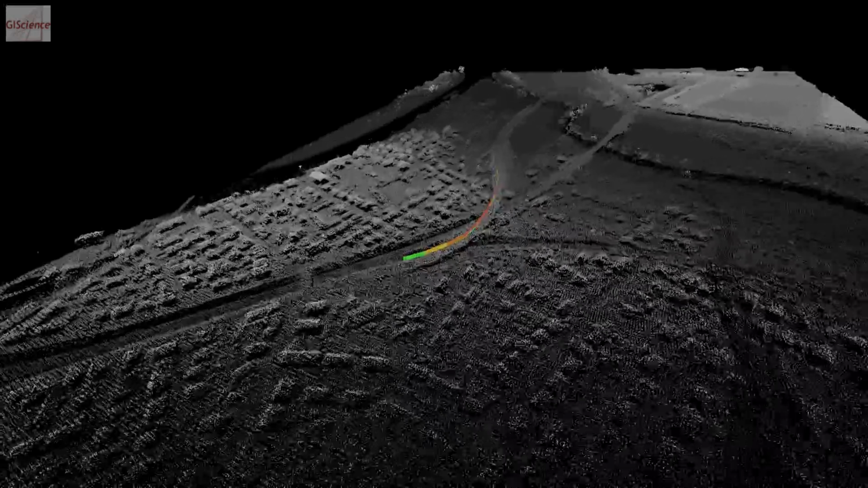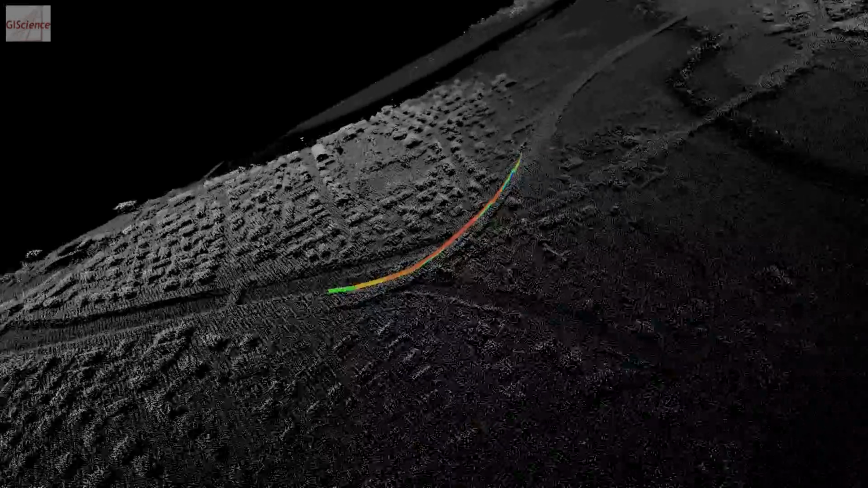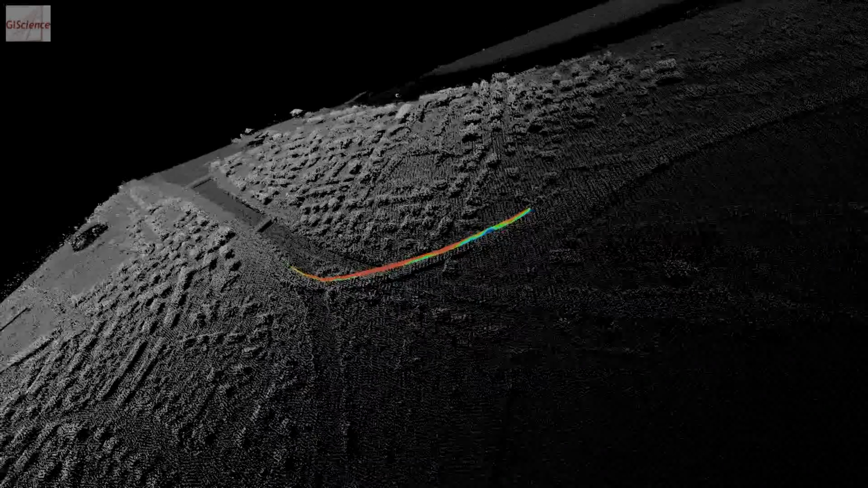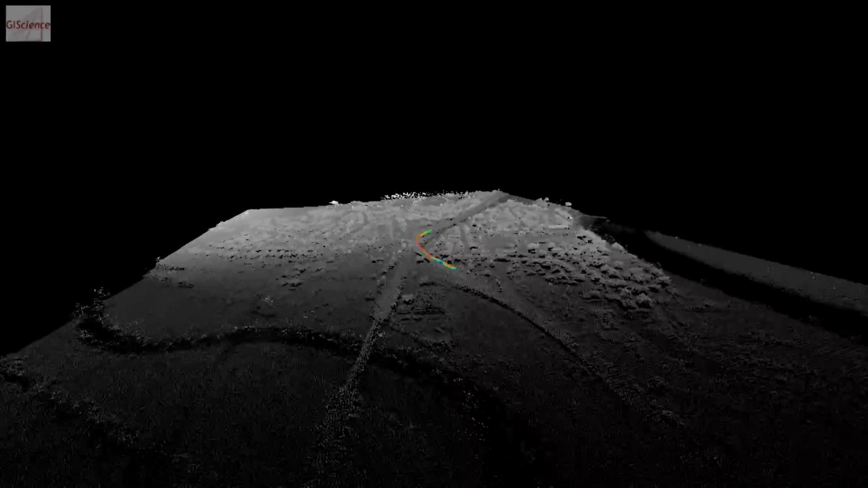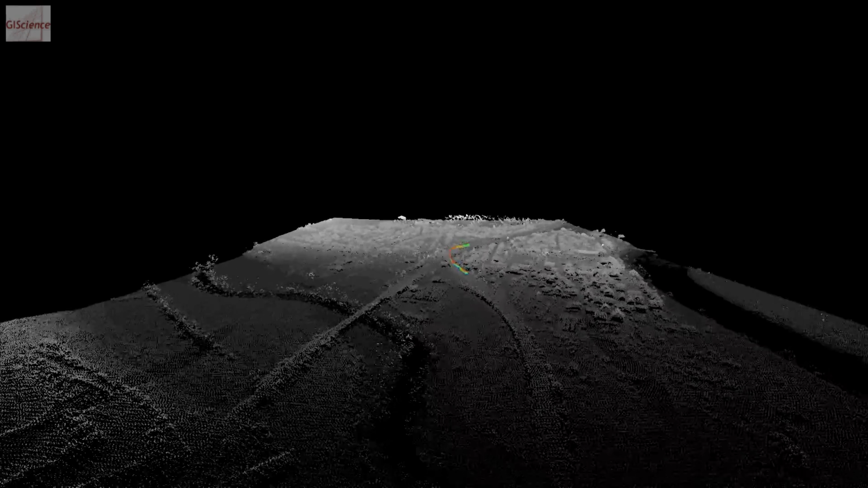One disadvantage of this approach so far is the little availability of 3D point clouds. So it is still not possible to make extensive calculations for large regions without previous collection of data.